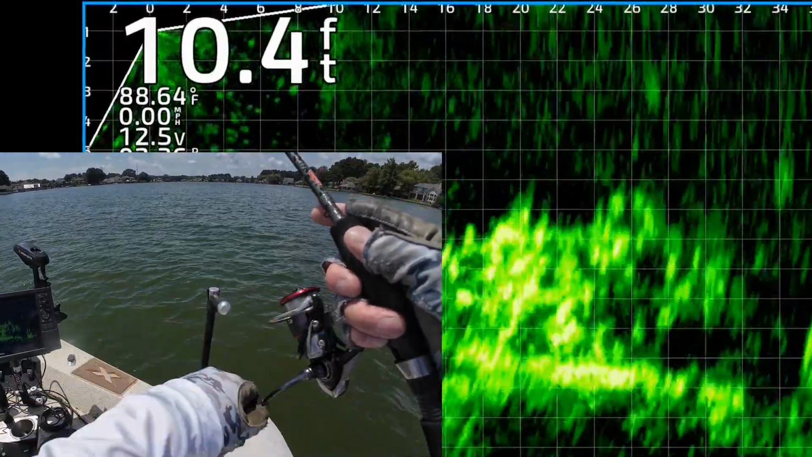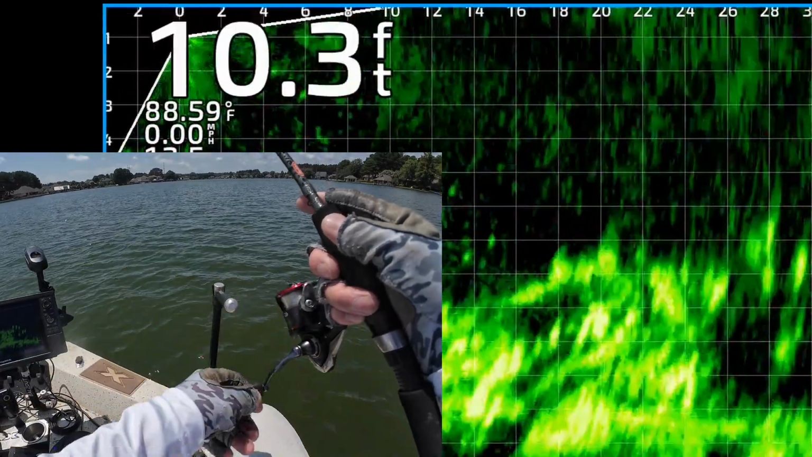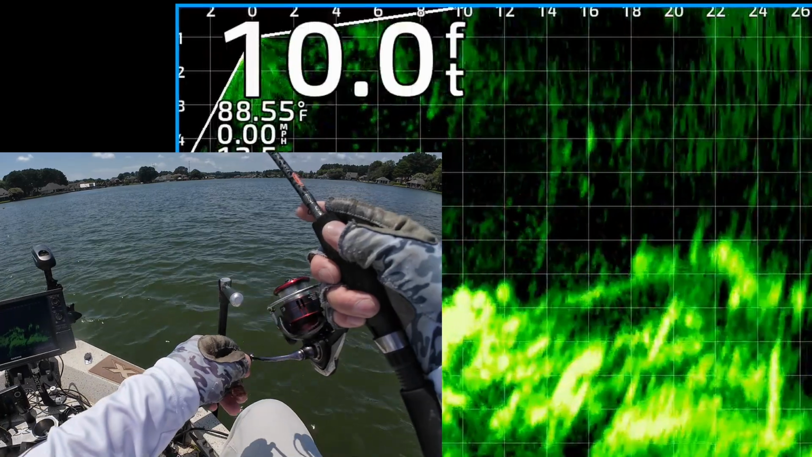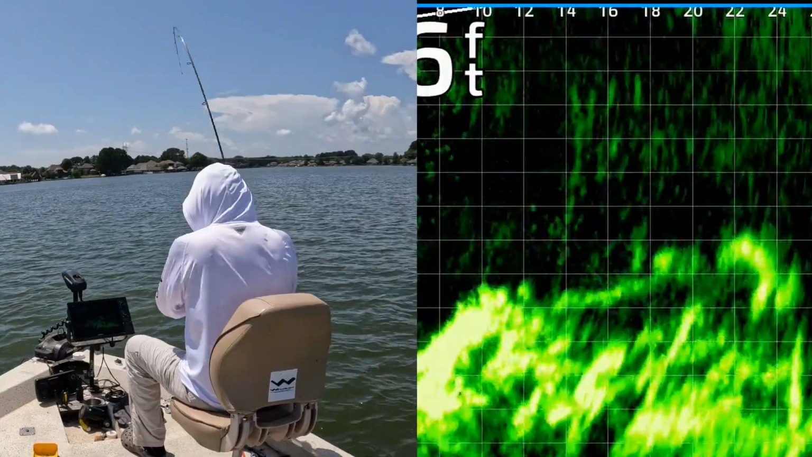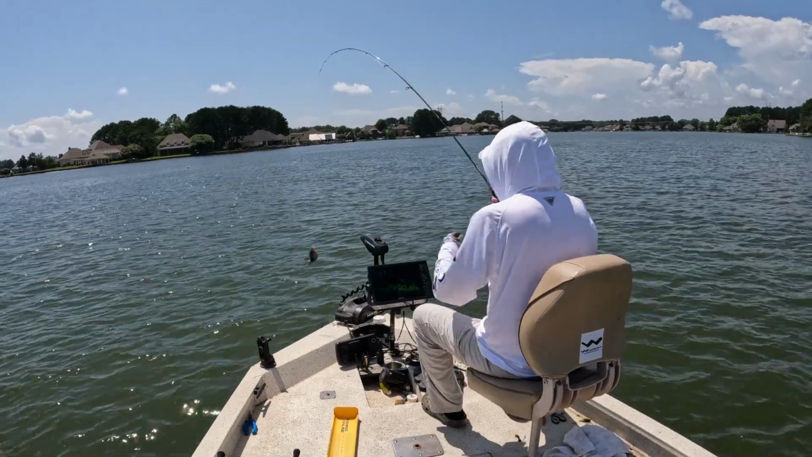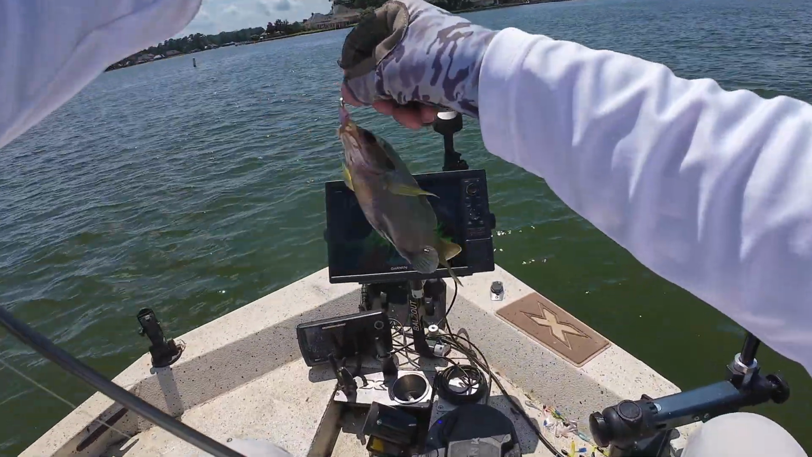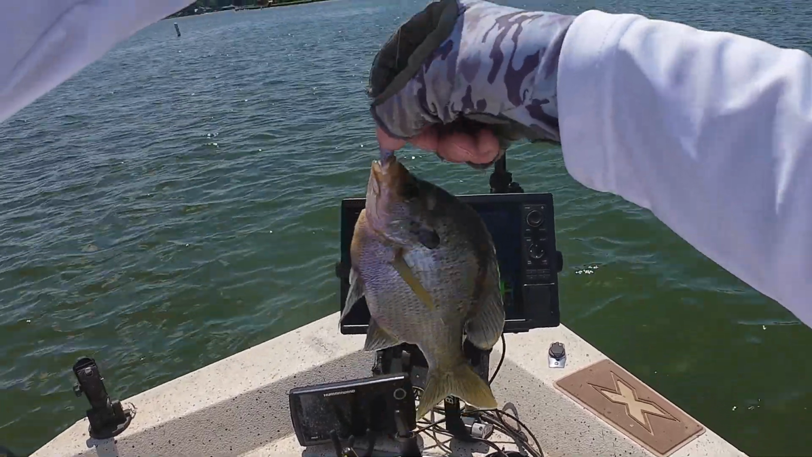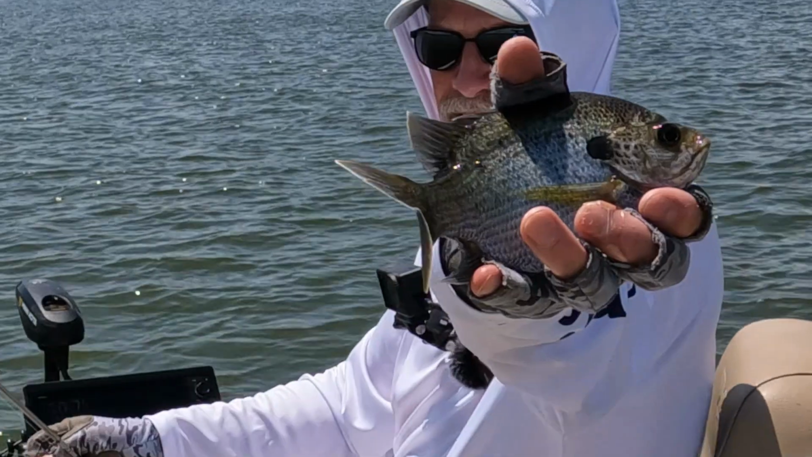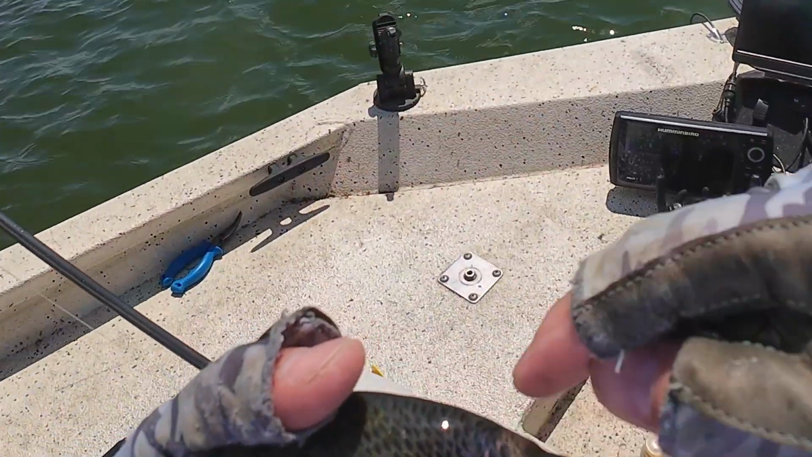Alright, there's my jig and weight. Those look like smaller fish in that brush pile, but I'm gonna keep working through there. Looks like one of them's got it. They came up and nabbed it. Oh, that's the wrong species. Oh man, that's a big old bluegill. A copper-nosed bluegill. Look at that. See the copper on the nose right there?